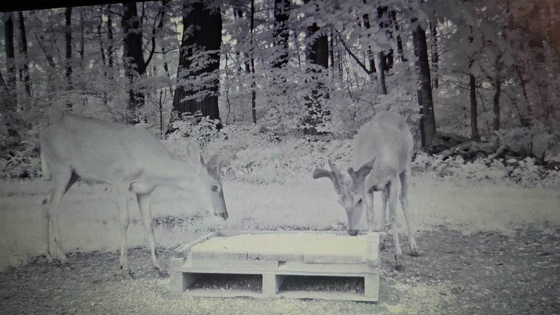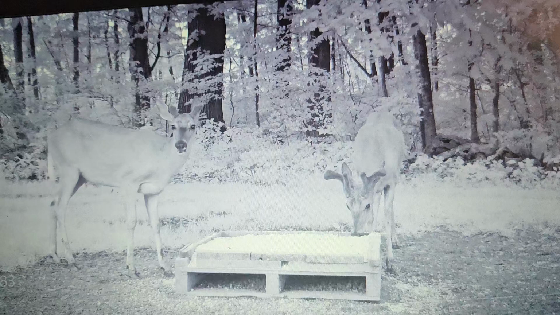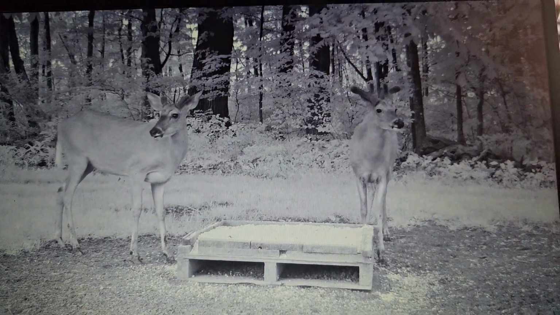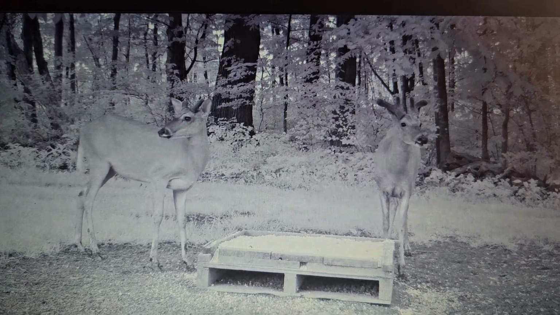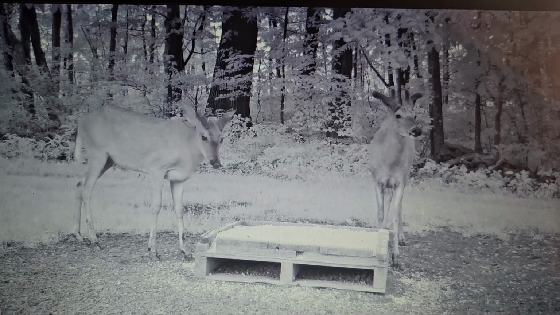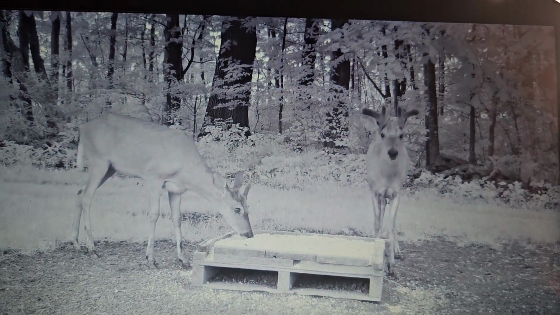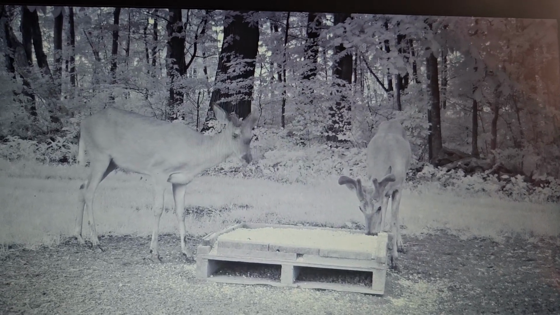You ain't seen Mr. Big yet. Wait till Mr. Big comes in now. But they're growing. You got to get your minerals out. I'm anxious to see how the one on the right turns out. I believe it's Tyson from last year, but like I said, I won't know until later on around July when his antlers take shape. He was a nice 8-point last year, but he disappeared on me. I don't know where he went. Probably changed his route.